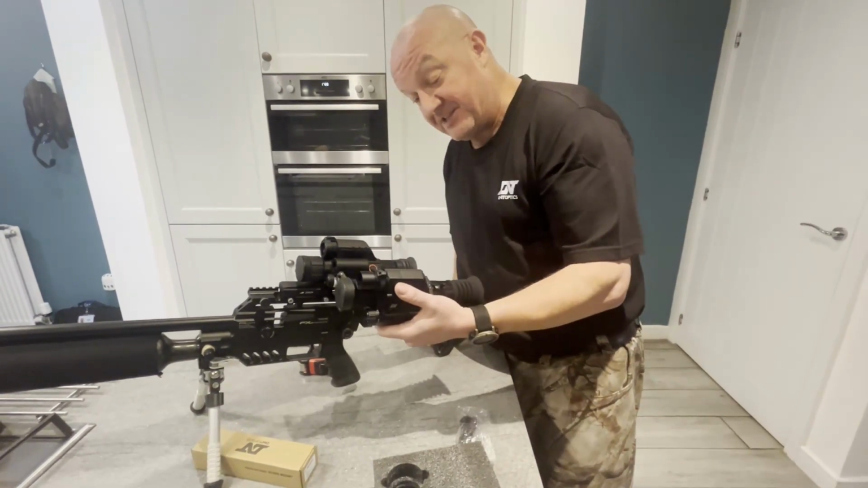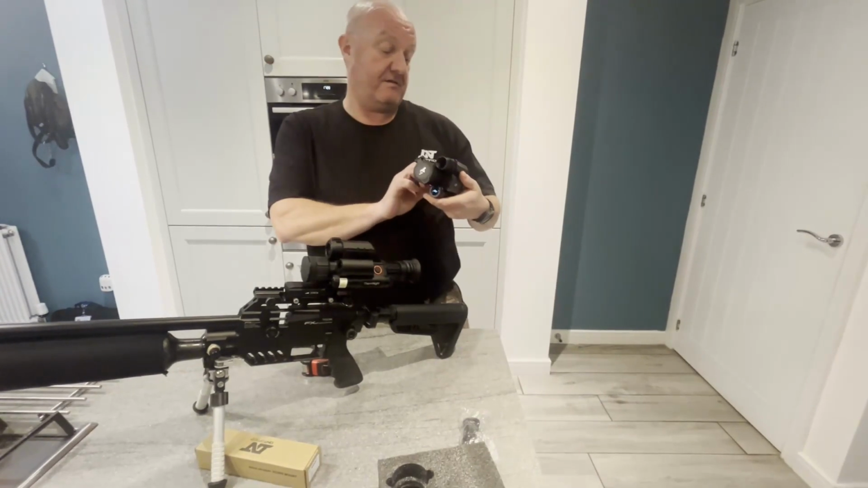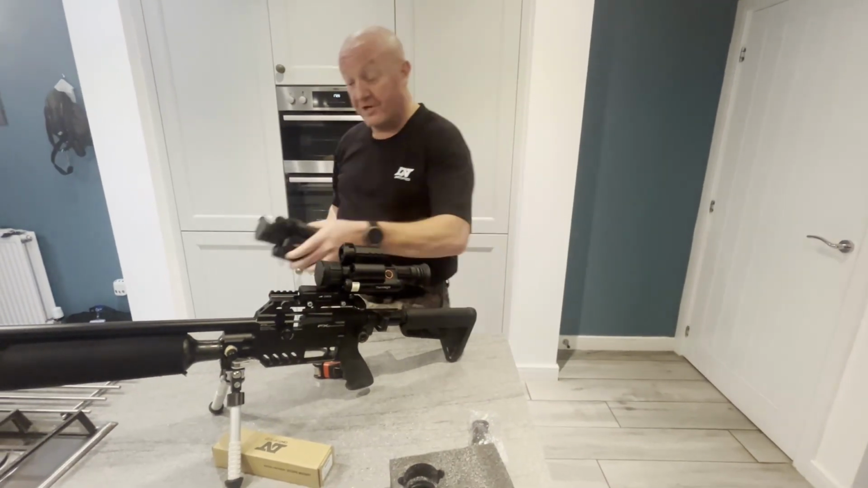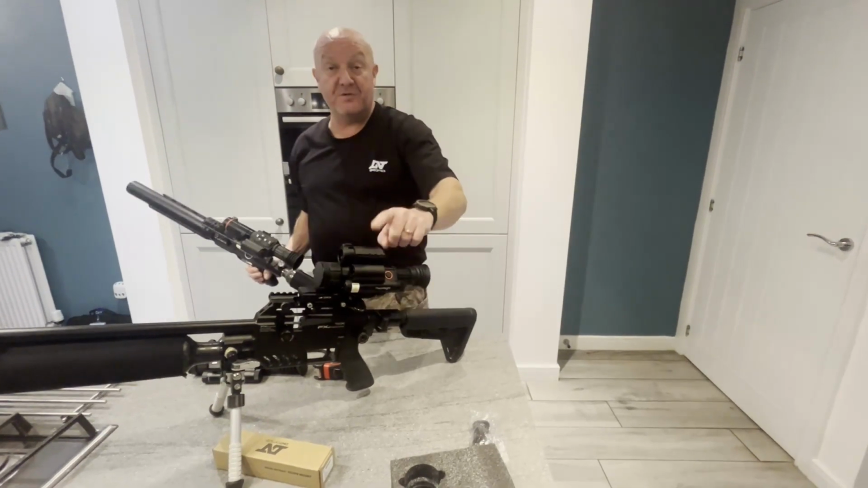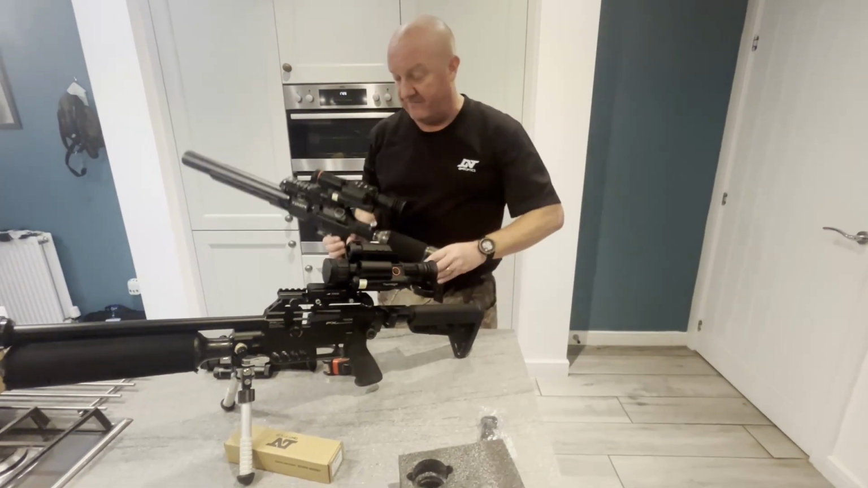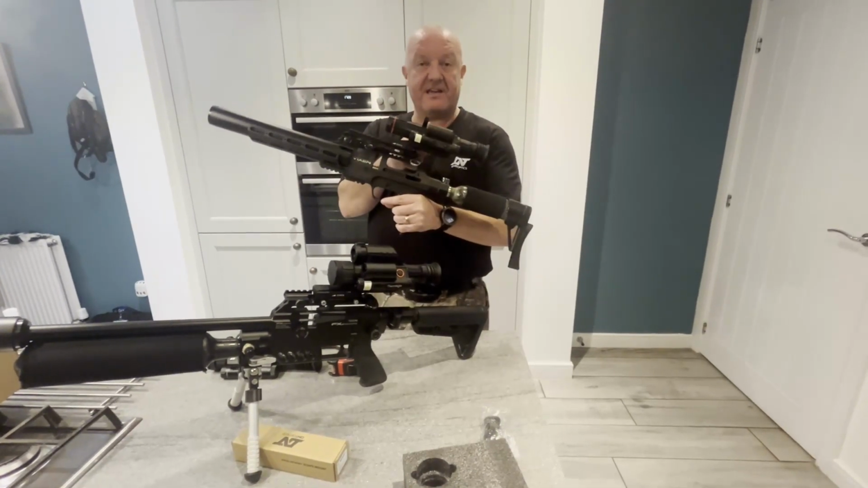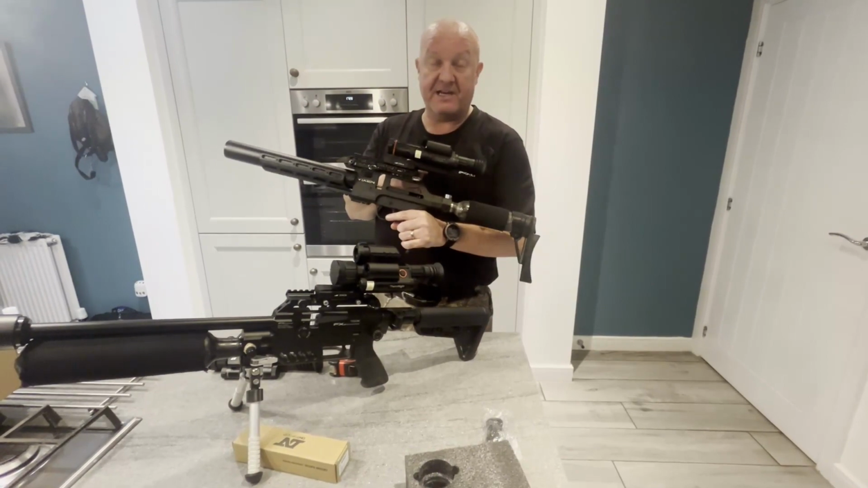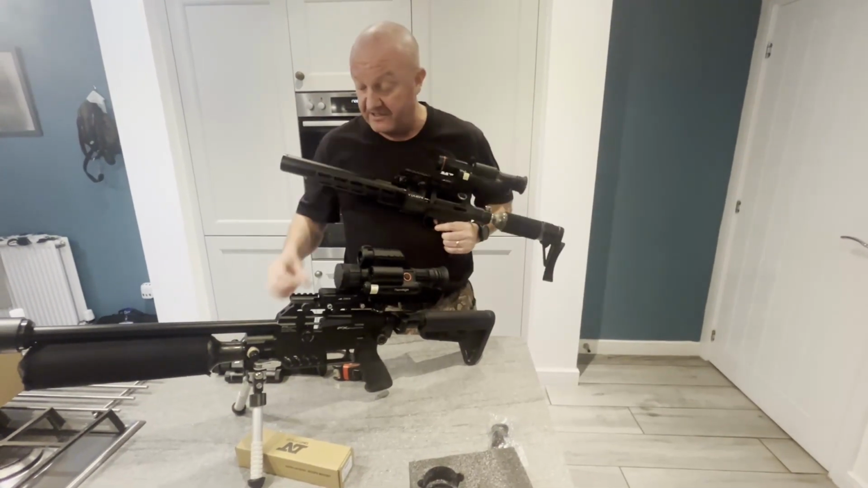So the next thing to do now is get this 335R rangefinder, and I'm leaving the 225 on there because I want to do some comparison videos. I'm going to take this very trusty Zulus 520 LRF off of my AGT Vixen.